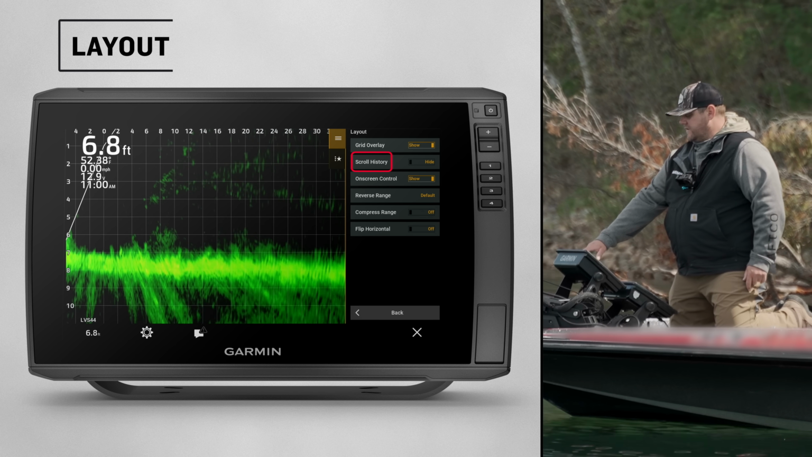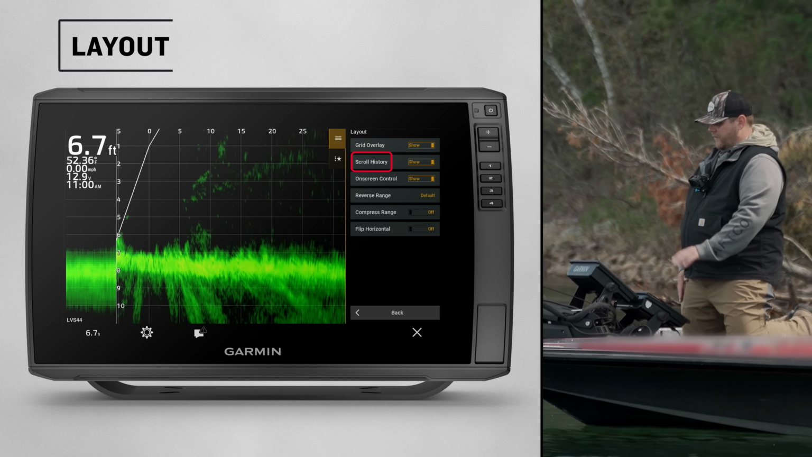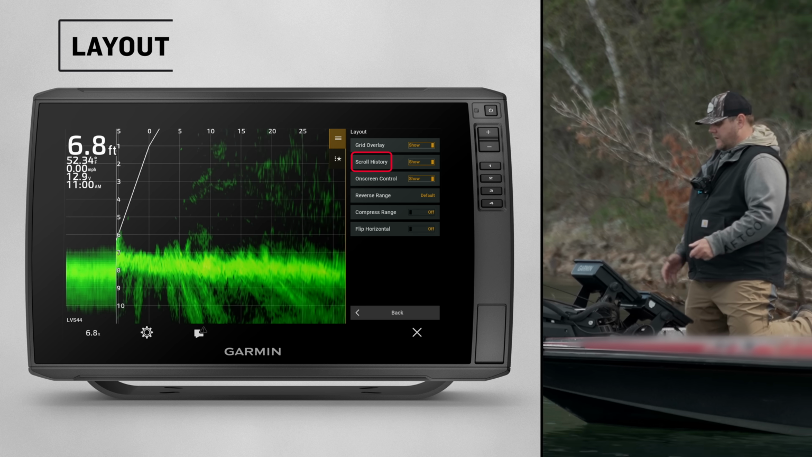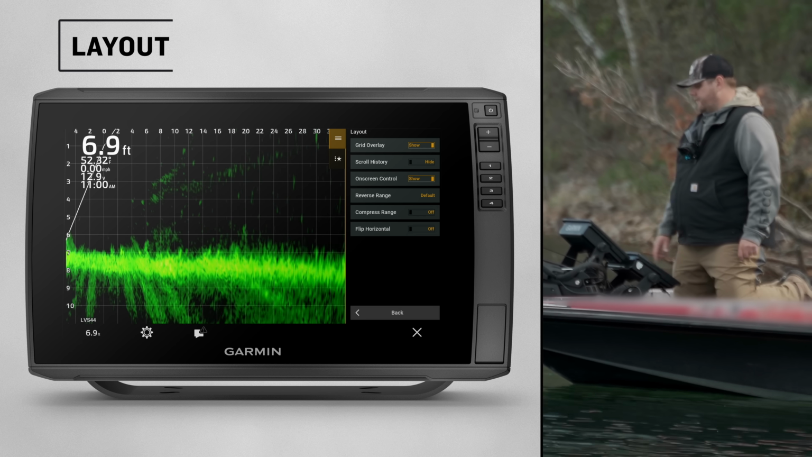And then scroll history, this is another option that gives you kind of that 2D image basically, or picture beyond the Livescope. So we've got our Livescope on the right here. That's kind of that live image. On the left, we're basically getting almost like a 2D type of image. A lot of people will usually just run that off.